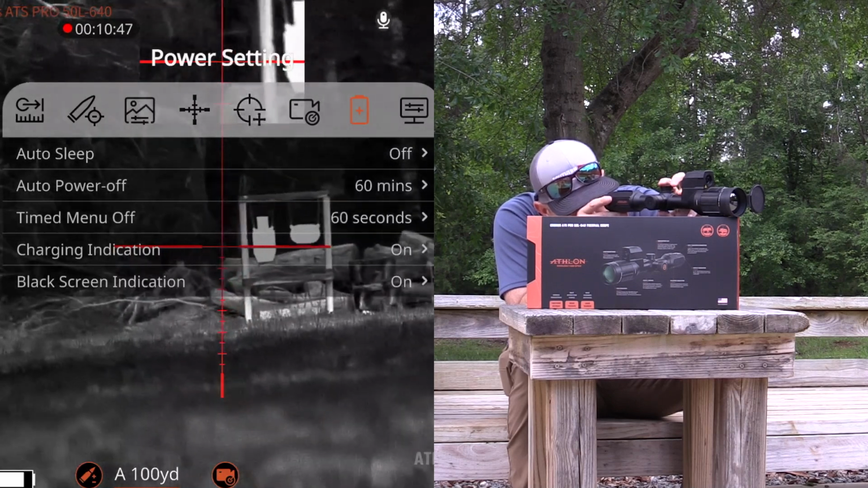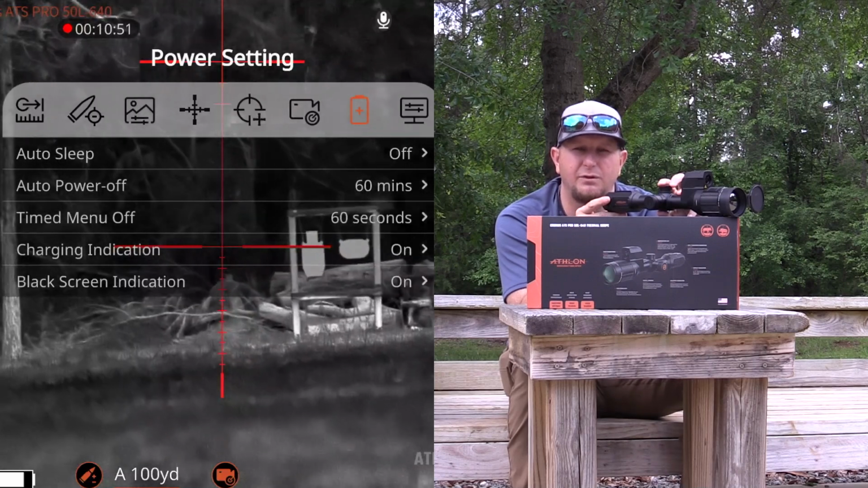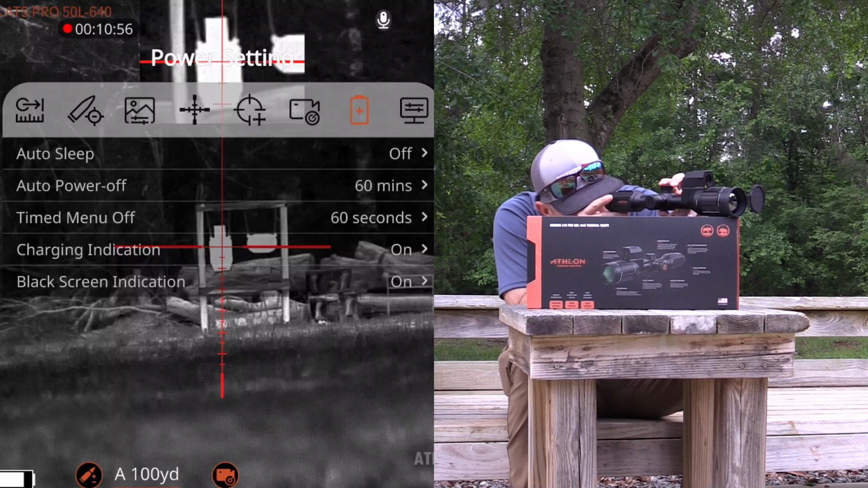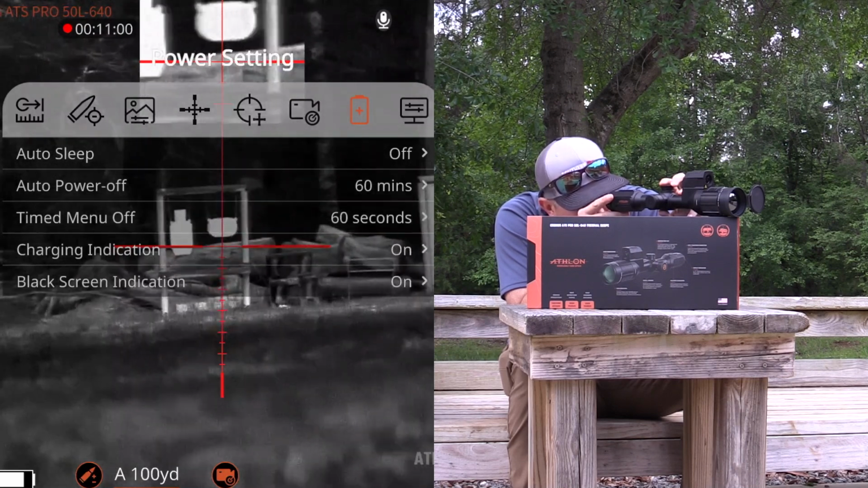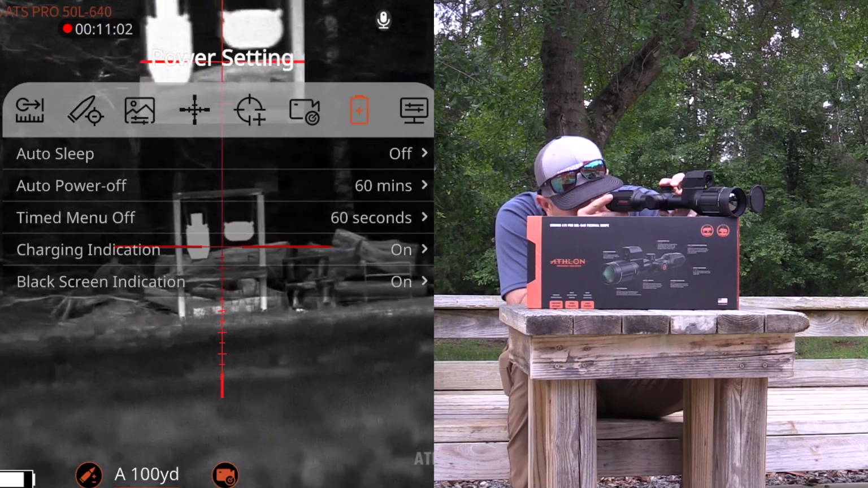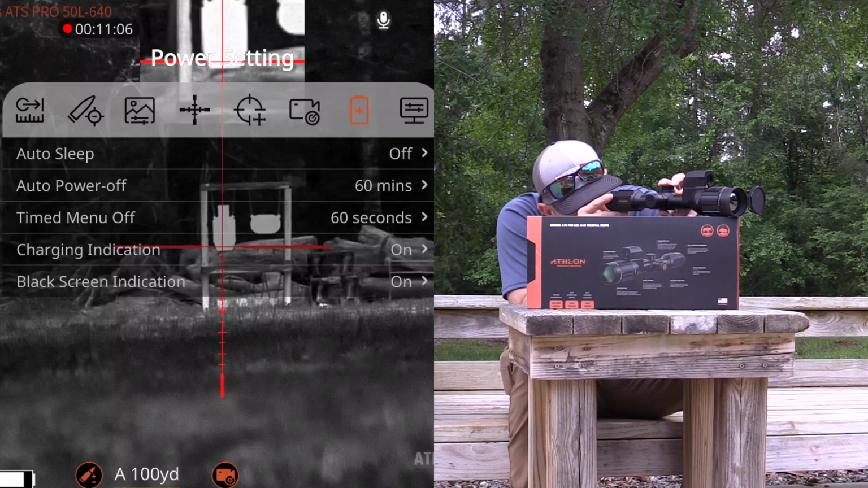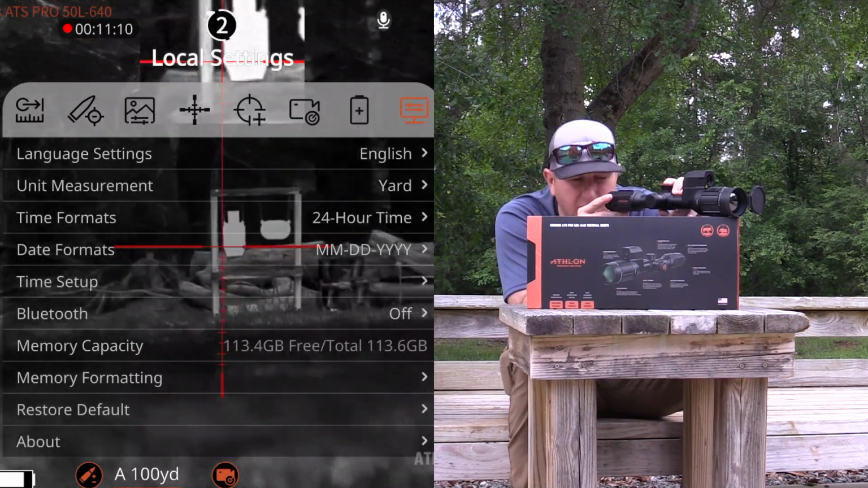This is the battery save mode. So again, this is a little more detailed for the eco mode. It gives you the ability to do the auto sleep, auto power off, a timed menu off, charging indication, black screen indication as well. All these are just different settings. That's personal preference. And then this is where you get into the actual specifics of the actual scope.